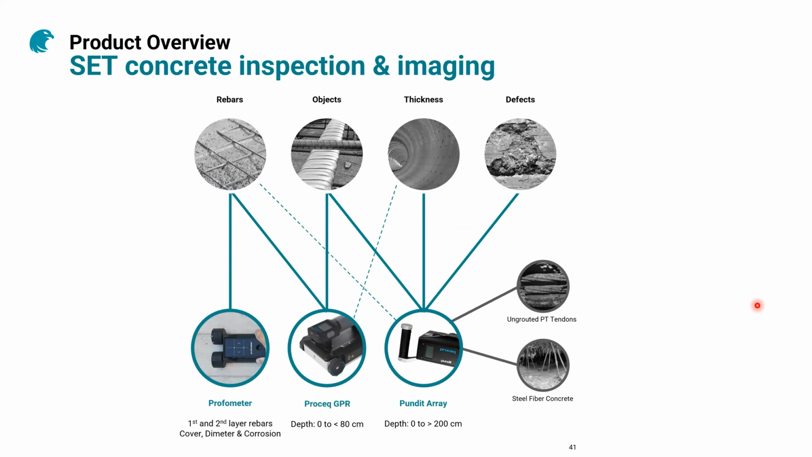Here a summary. So rebars, you can approach that for the first and second layer rebars, cover, diameter and corrosion. You can go with the Profometer family, Eddy current technology. Then for the Proceq GPR, that's perfect also for the layout and the mapping, but not only rebars, also objects. The Pundit then can help you also for objects, but not as precise as GPR, but it can go deep, as I said, 2 meters depth. That's exceptional also for that.